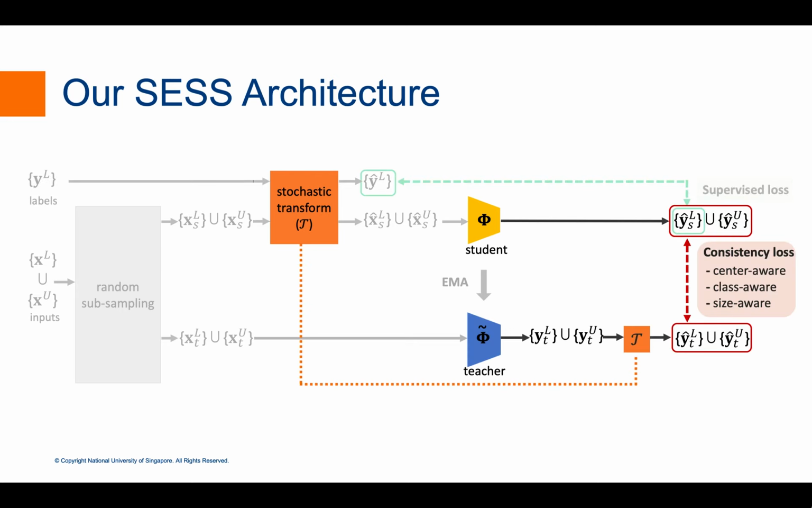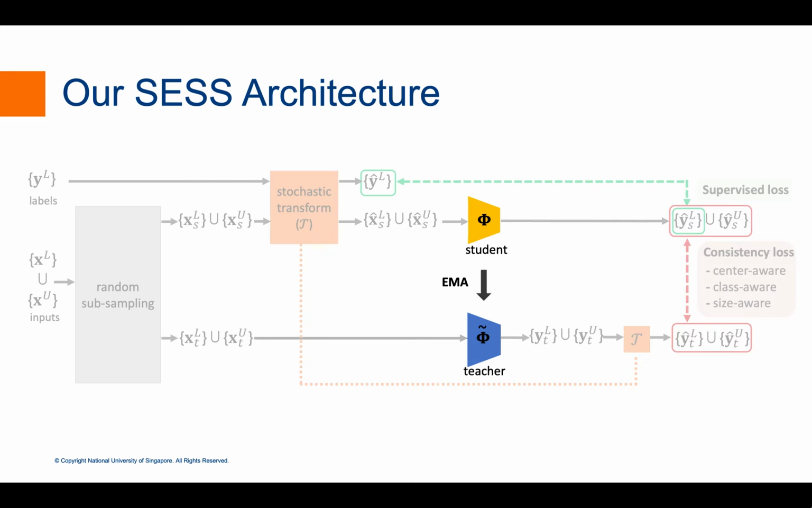We apply a consistency loss on the output of the student network and the output of the teacher network after the transformation. Our consistency loss consists of three terms that enforce the consensus of object locations, semantic categories, and sizes from the student and the teacher networks. The parameters of the teacher network are the exponential moving average of the student network parameters, updated by stochastic gradient descent.